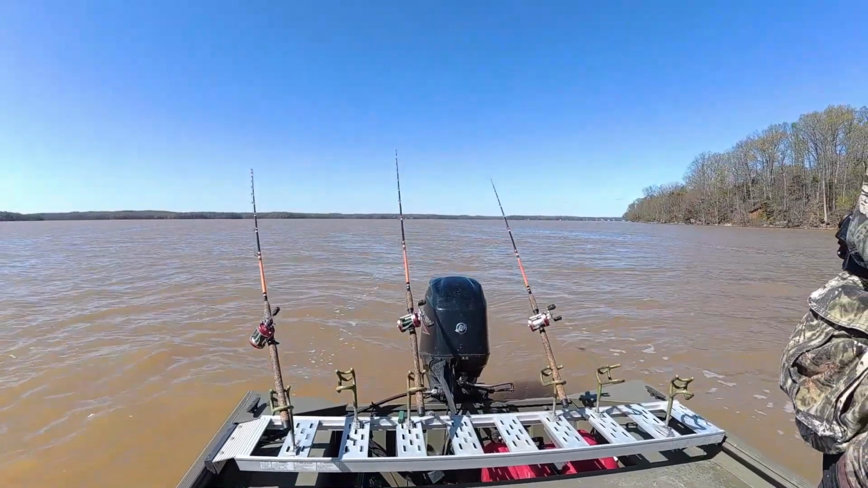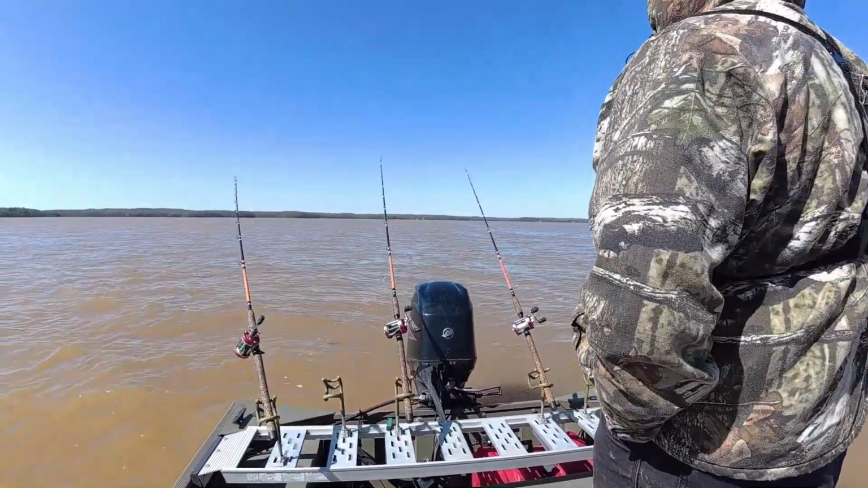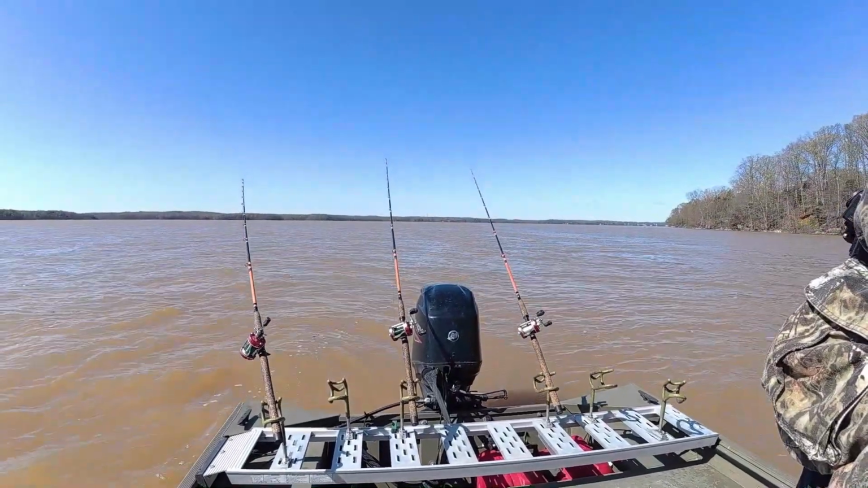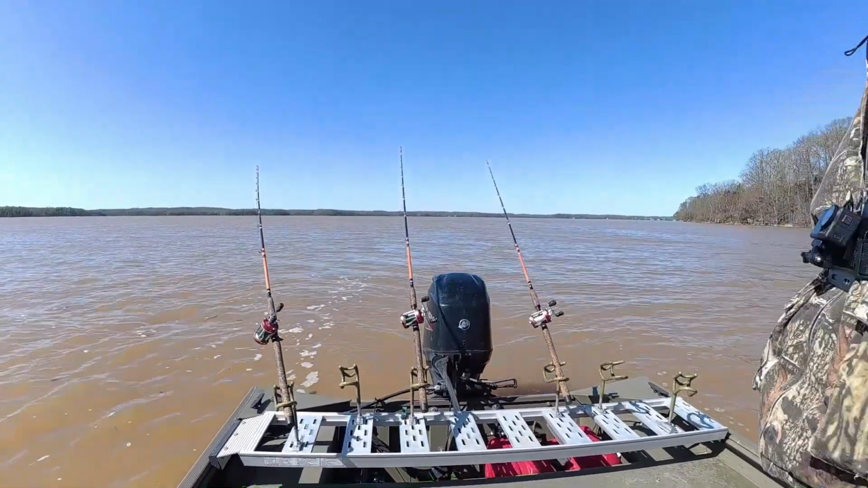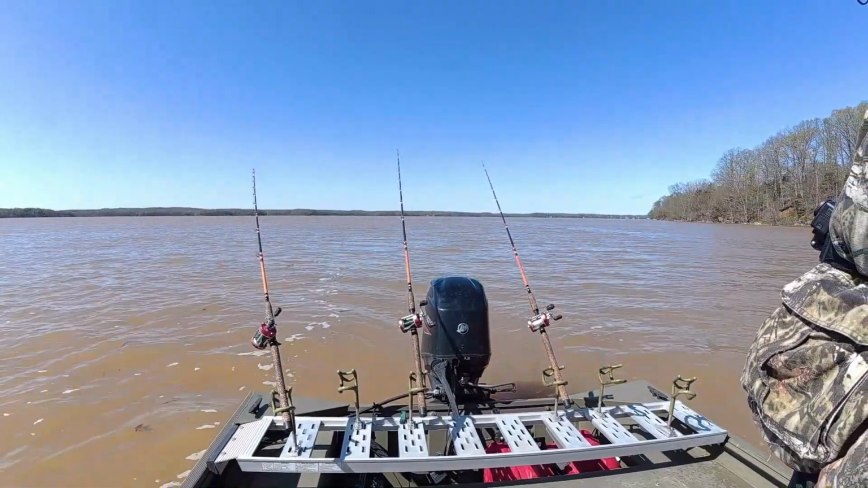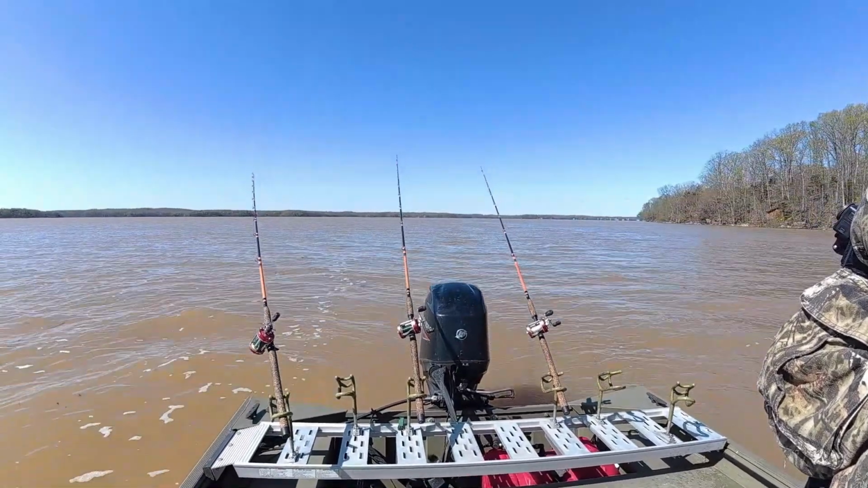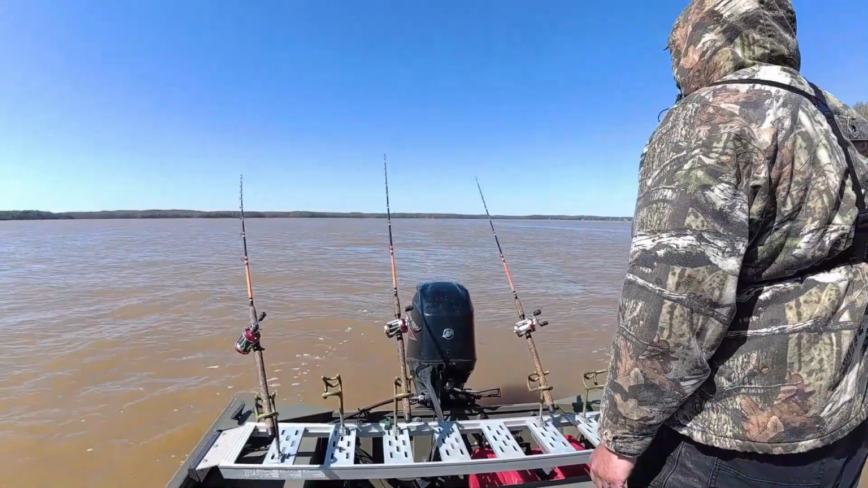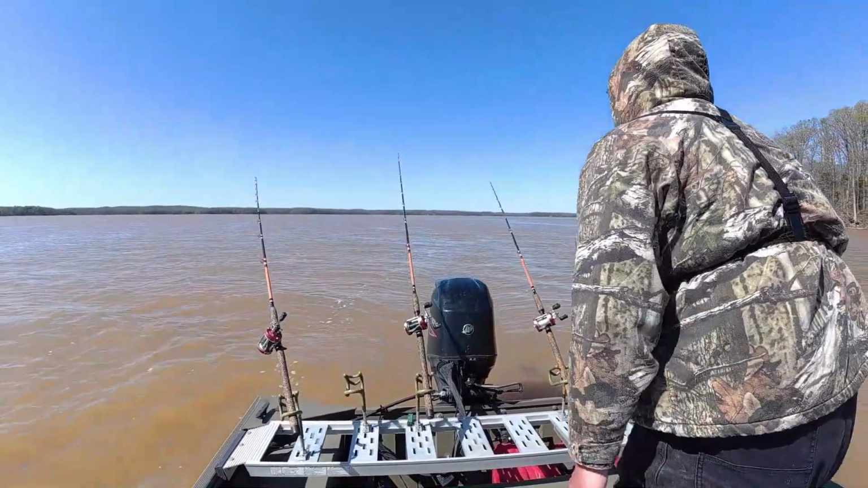That's a pretty good takedown right there. Well, he dropped it. I don't think that was a channel cat. I could be wrong. Could have been a bigger one. I see if this wind keeps dying down, we might go somewhere and have some fun today. Well, he's back after it. It doesn't act like a blue cat.